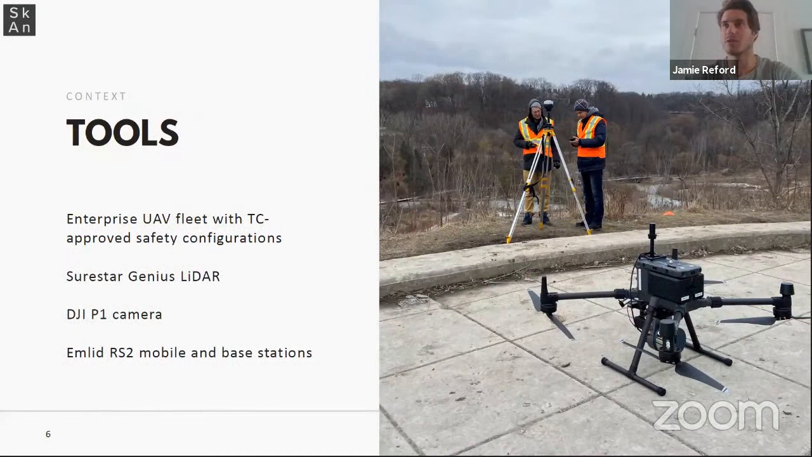These are some of the tools that we're using on a fairly consistent basis. Enterprise UAV fleet, that's a DJI Matrice 300 drone equipped with a SureStar Genius LiDAR platform and a GNSS system in the background to georeference all of the point cloud data. And we'll get into a little bit more detail regarding the process behind that in a bit.